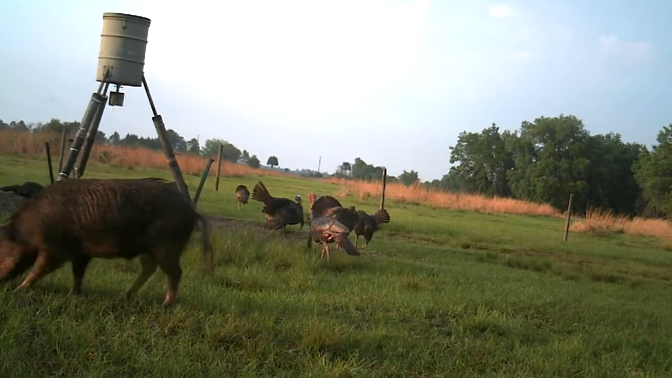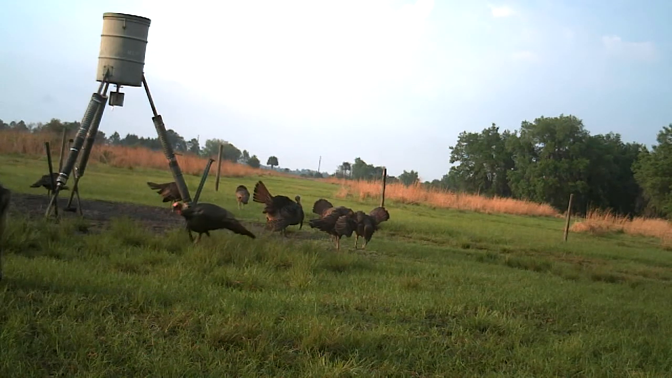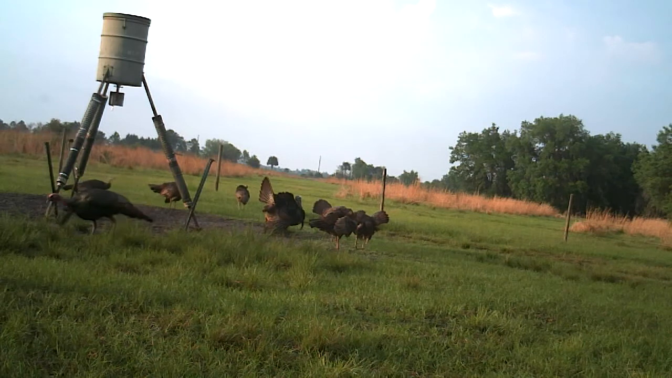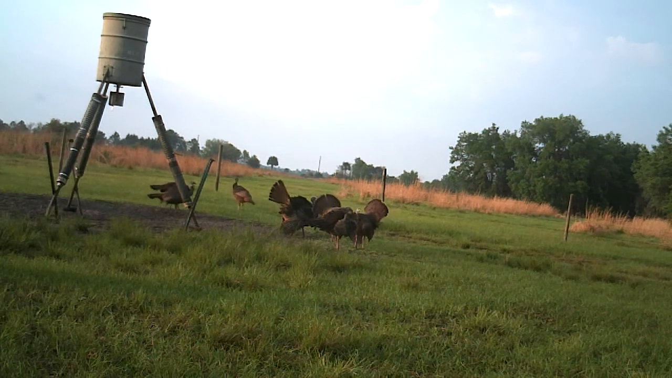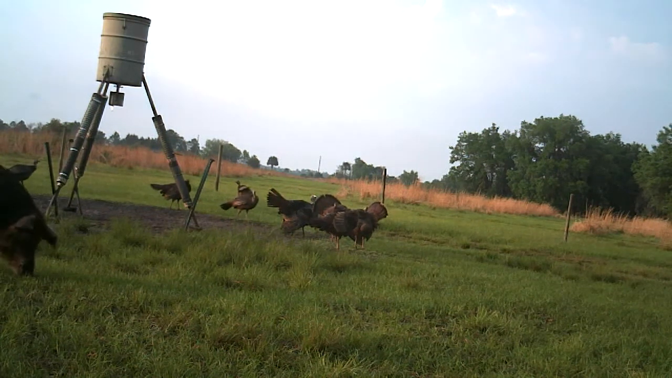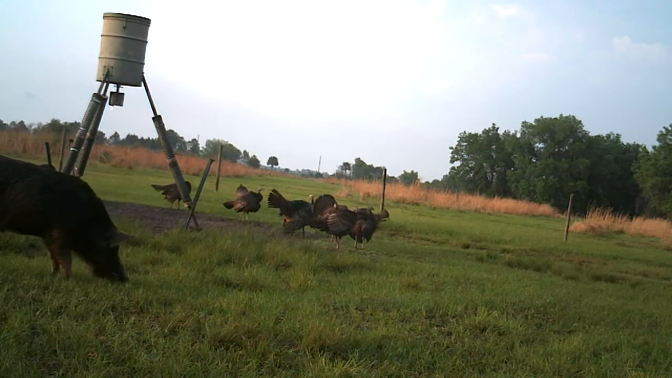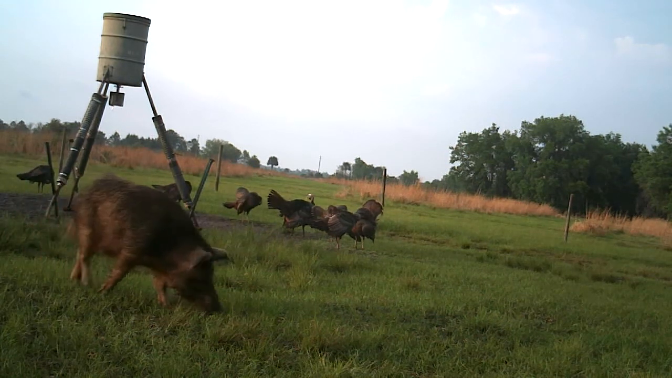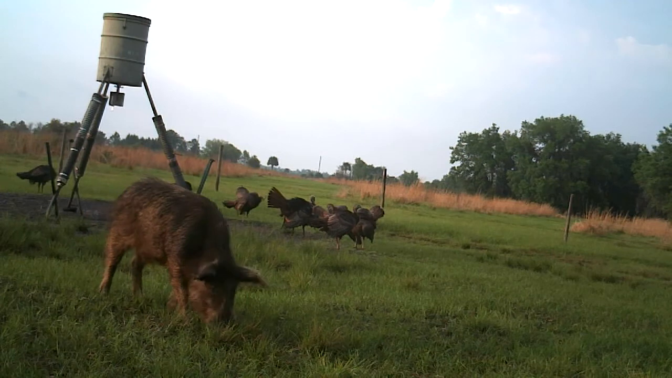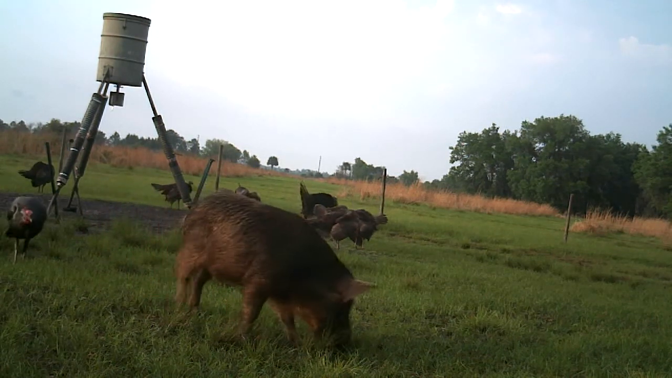Now here another day, and this old pig's in here again. Now we got more male turkeys. This actually is another day, but same group of animals come in there.